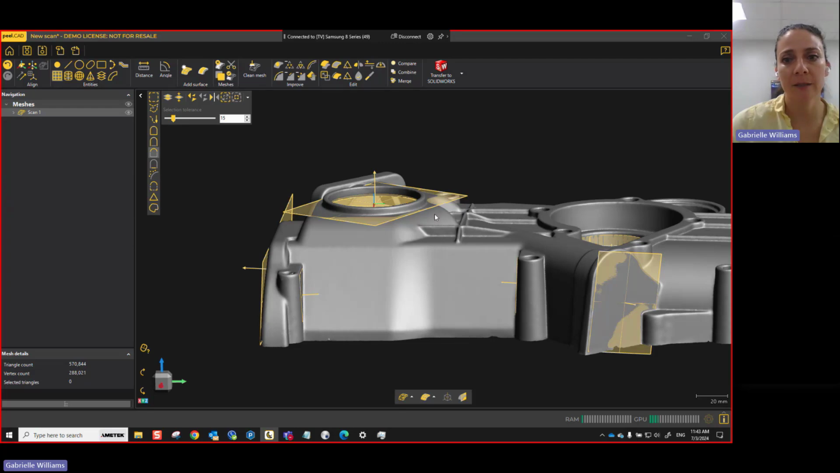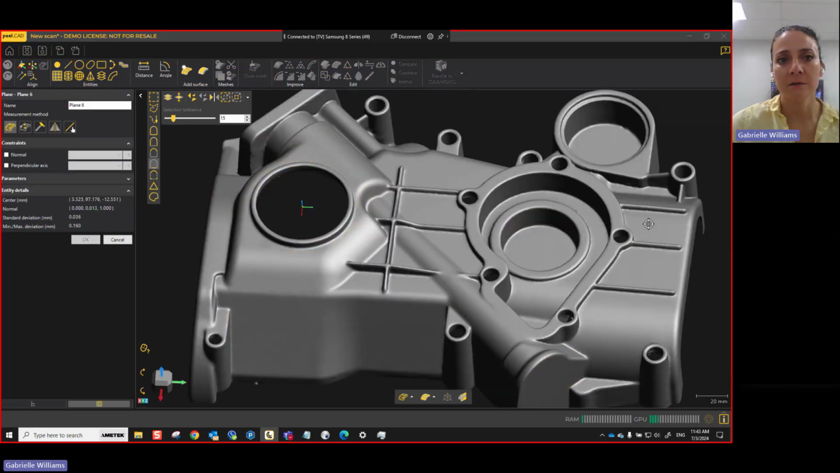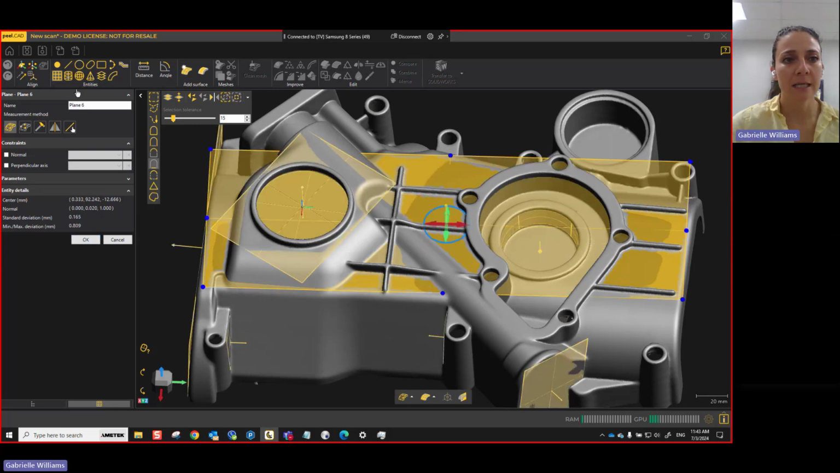Let me create a plane up here at the top. Let's assume that everything is going to be relative to this plane here. Okay, I'm just going to highlight the different surfaces, and this is all one plane. So that's plane 6, but I'll call it plane top, just so I can remember for later.